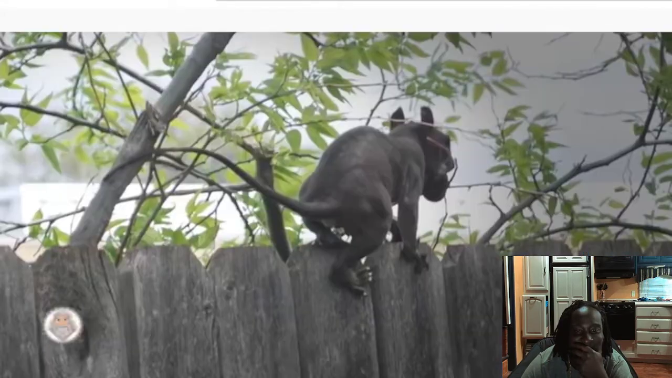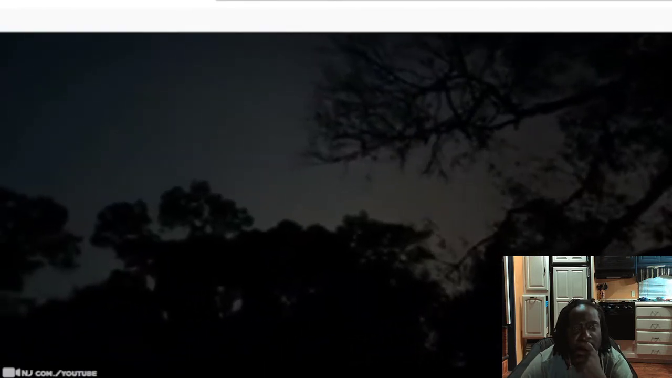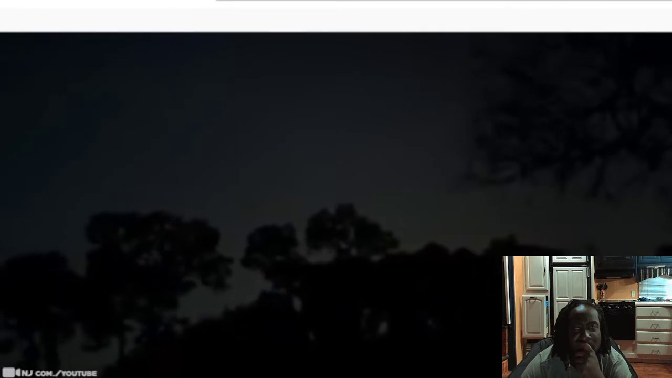Number 6. Jersey Devil. In the East Coast folklore of the United States, the Jersey Devil is a legendary creature said to inhabit the Pine Barrens of South Jersey.